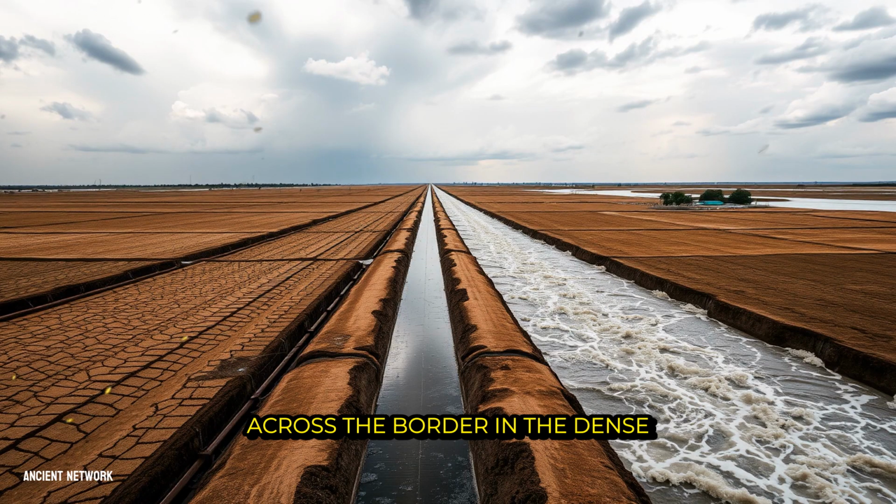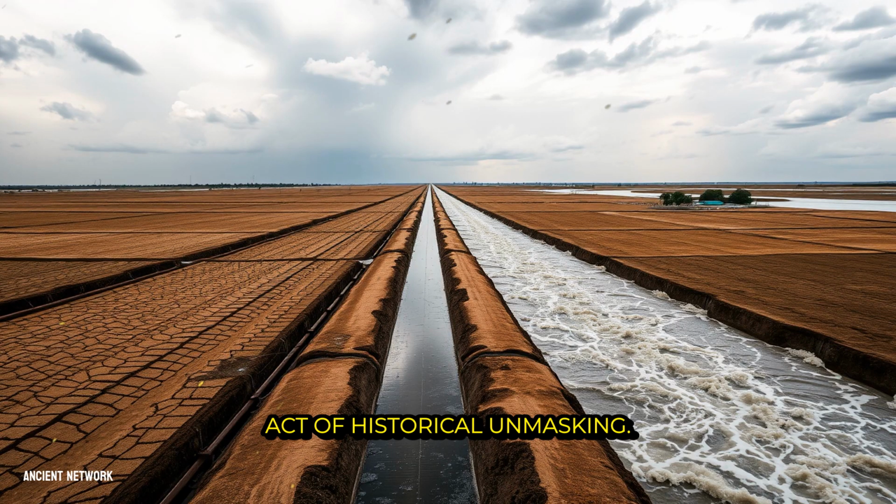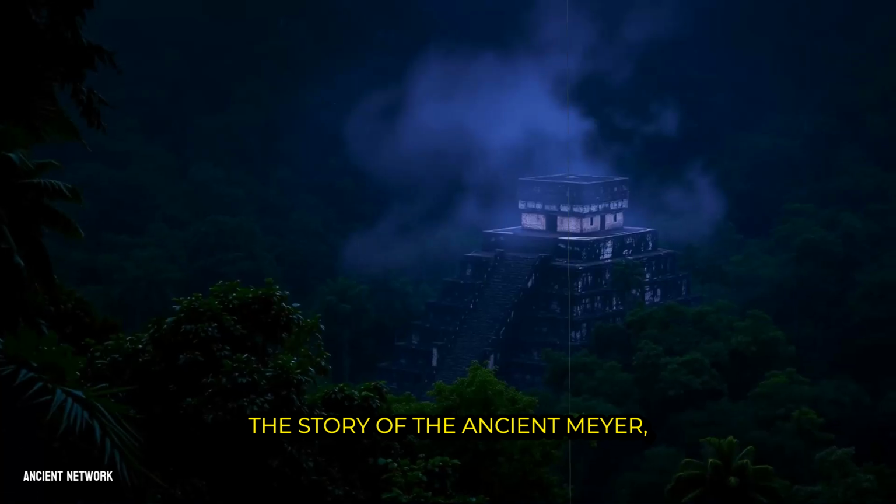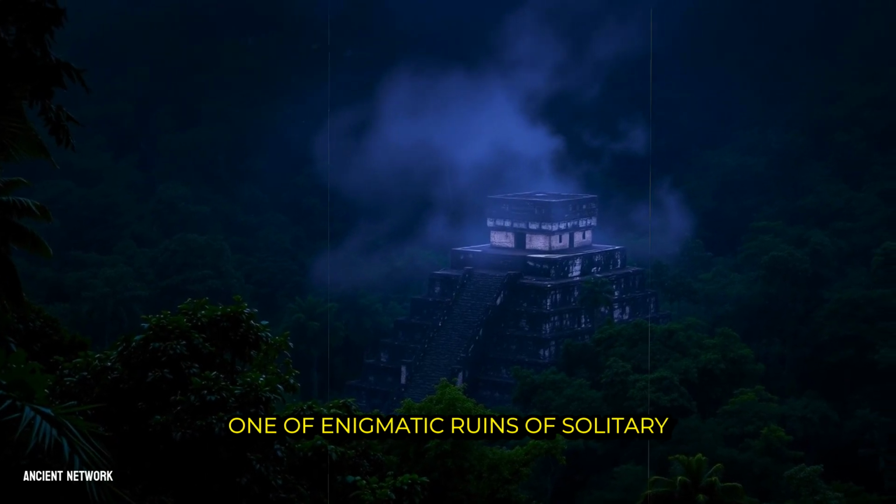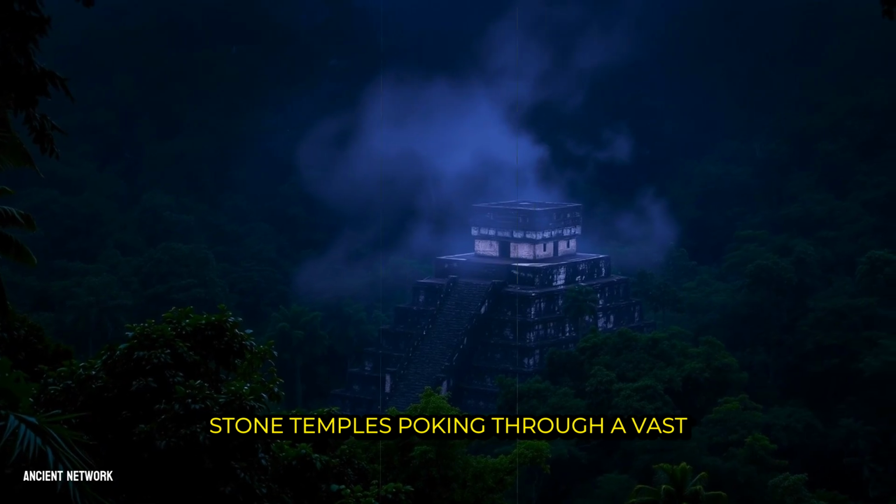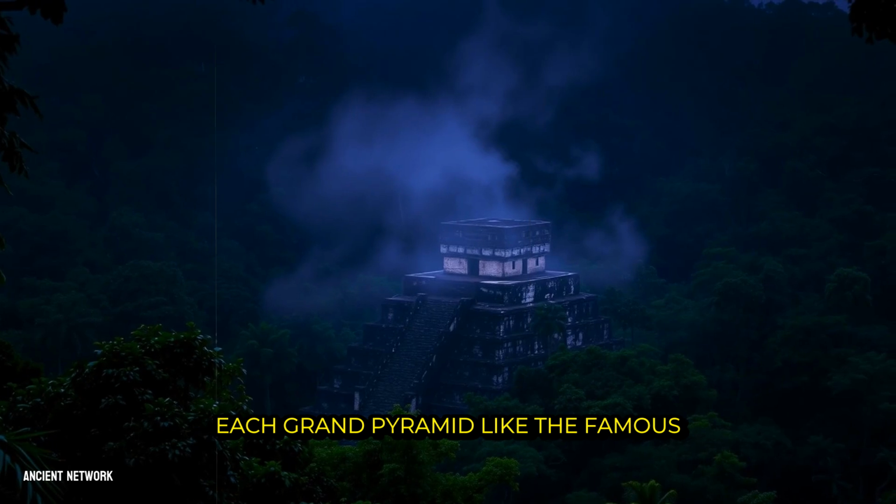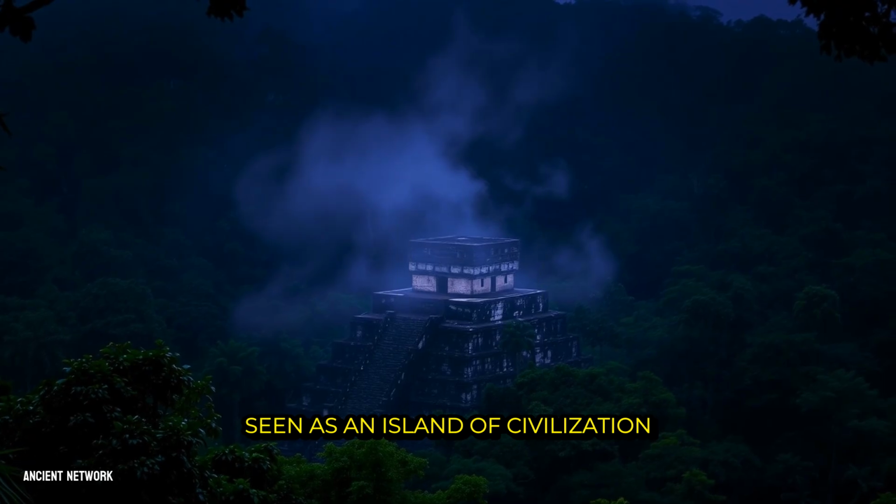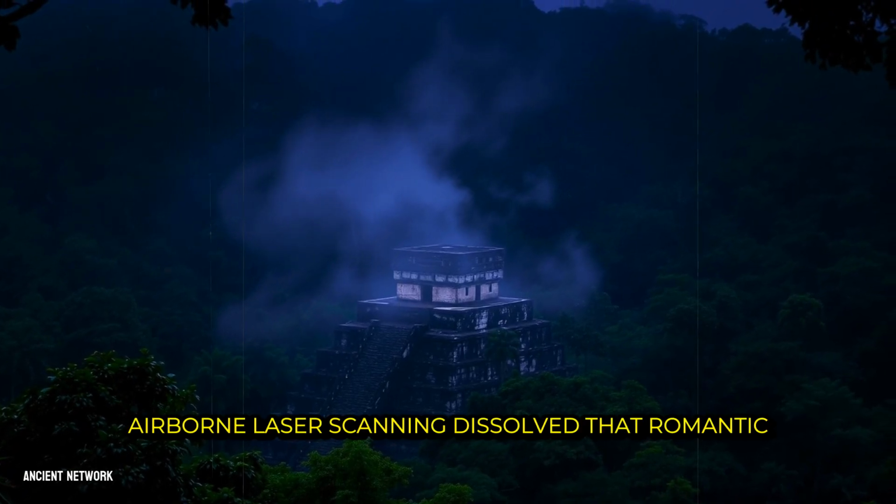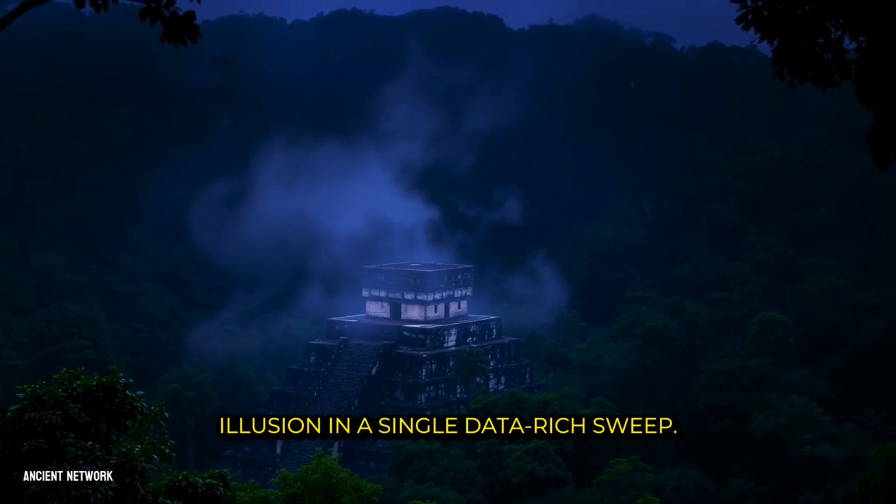Across the border in the dense rainforests of Central America, the laser's eye performed an even more staggering act of historical unmasking. The story of the ancient Maya, as told by early explorers, was one of enigmatic ruins, of solitary stone temples poking through a vast, untamed wilderness. Each grand pyramid, like the famous structures at Tikal or Palenque, was seen as an island of civilization in a green sea. Airborne laser scanning dissolved that romantic illusion in a single, data-rich sweep.